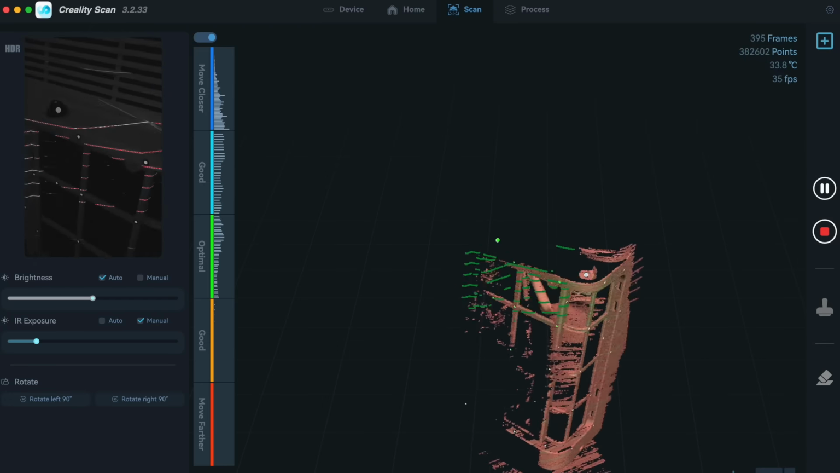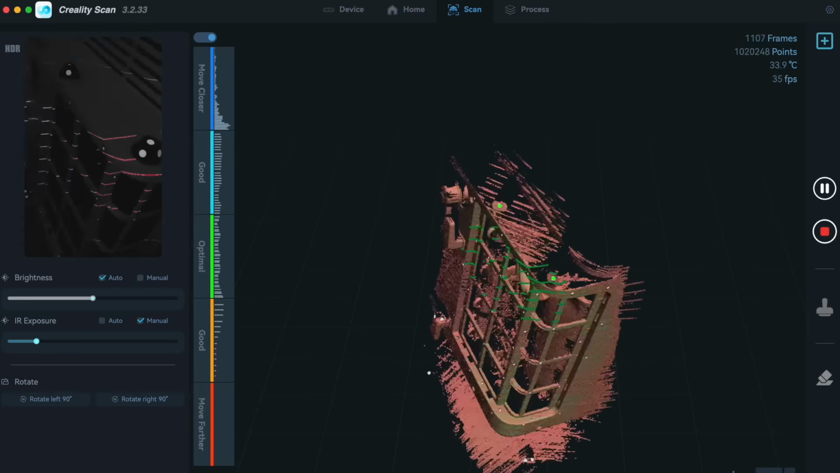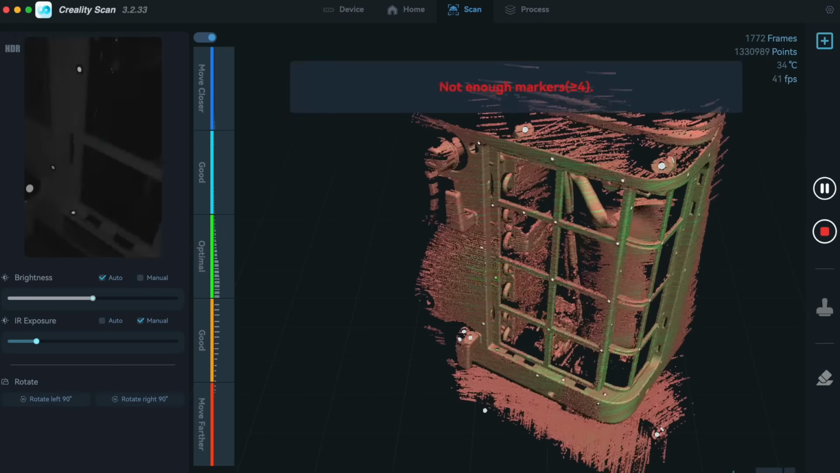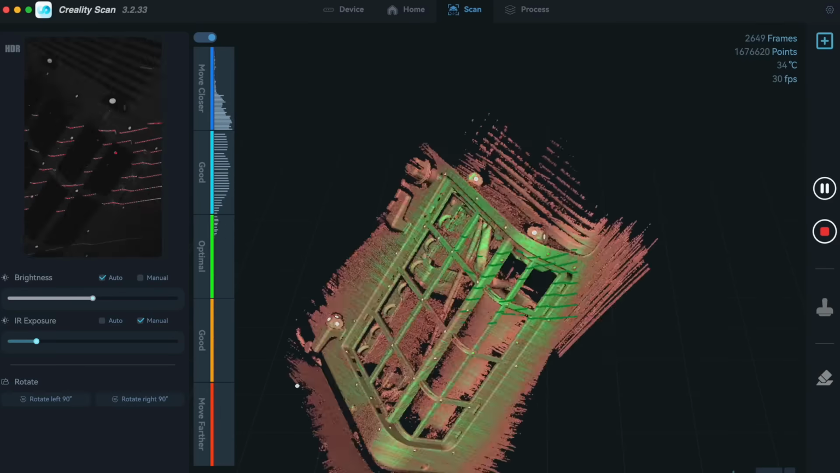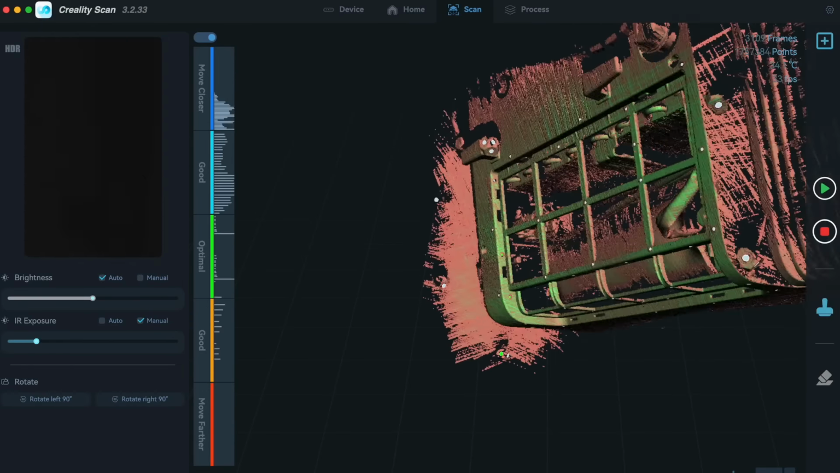Scanned areas usually start with a red hue when there's still not enough data available for the resolution that you selected, so you'll need to continue scanning your part until most of the surfaces turn green. Otherwise, the scan results will be non-optimal.